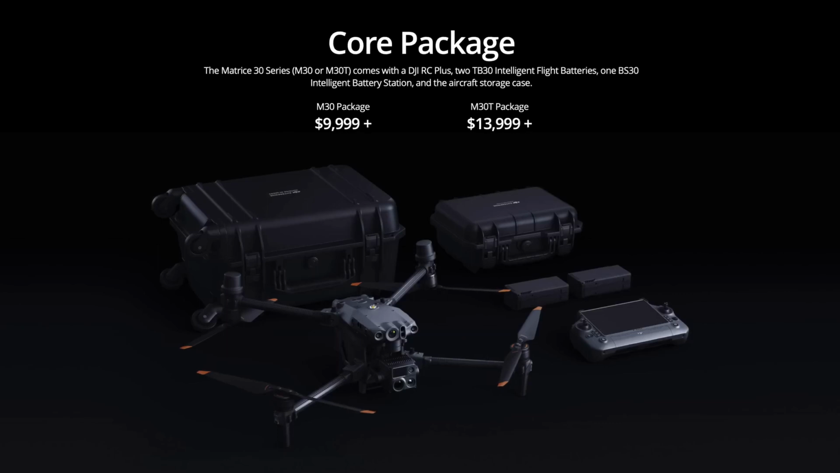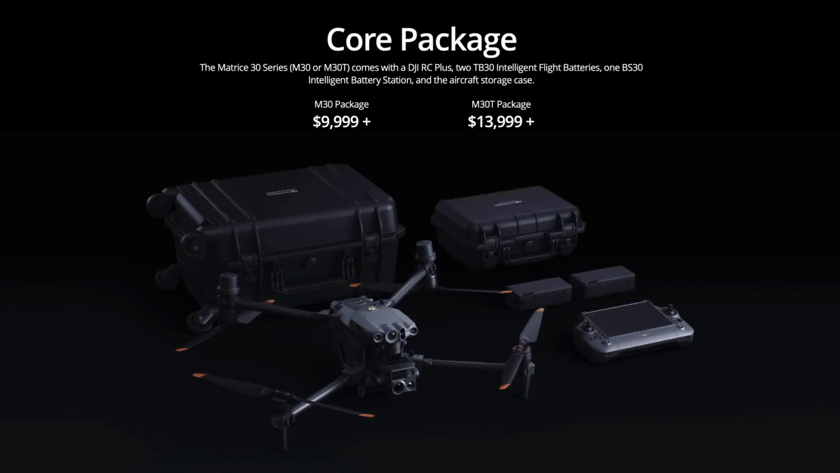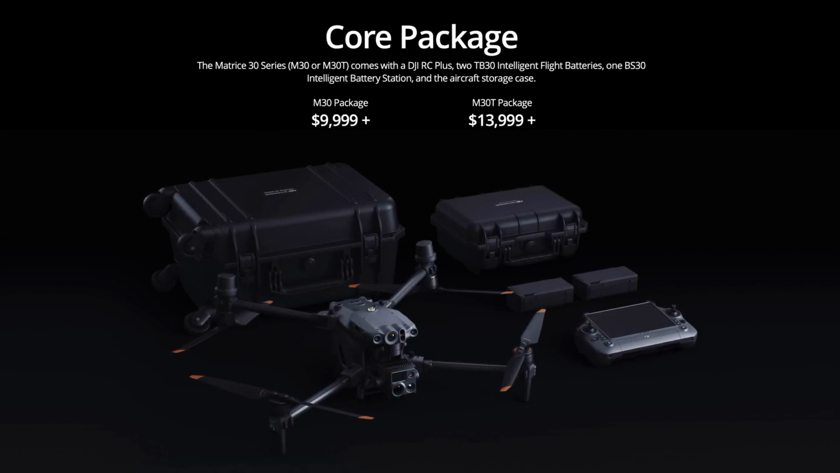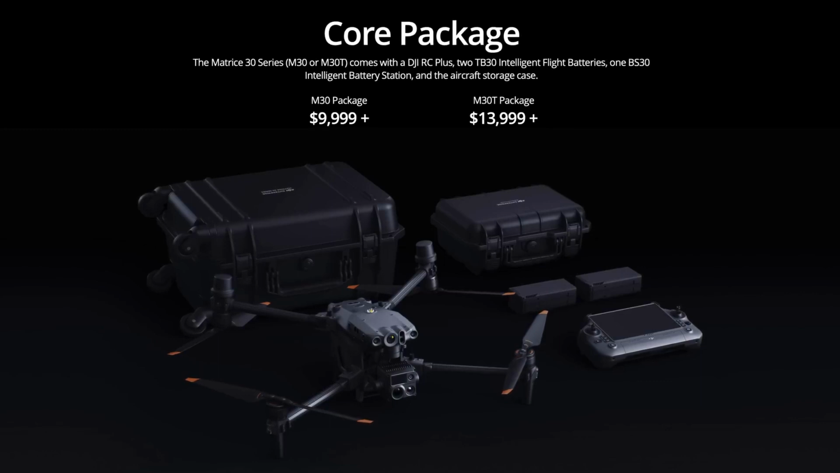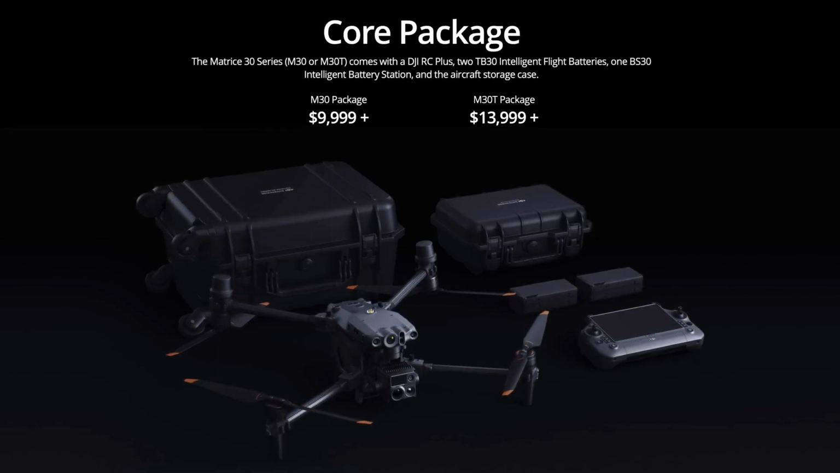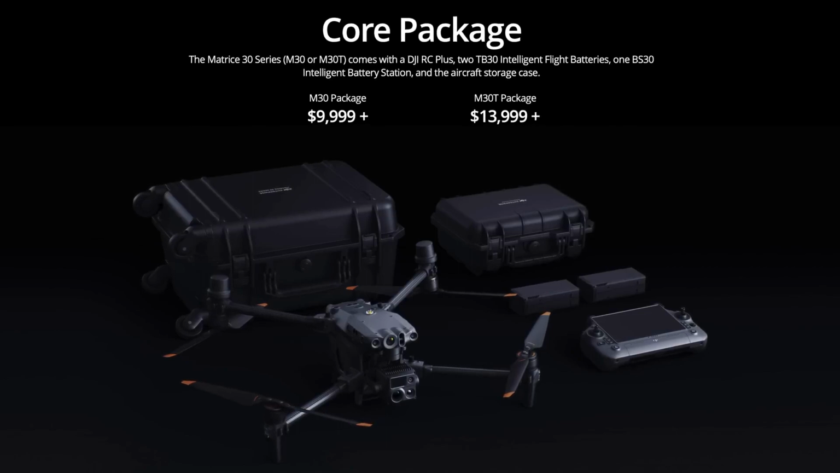Now, really quick, I've mentioned in the past that there are 2 different versions of this drone, with the M30 just having a zoom and wide camera as well as the laser rangefinder, but for search and rescue, you really need to go with the M30T, T standing for thermal, as this version of the drone has a camera with a thermal sensor. This will make nighttime operations much easier, as you can easily identify the person that you're trying to look for, just like we saw in those clips I shared towards the beginning of this video.